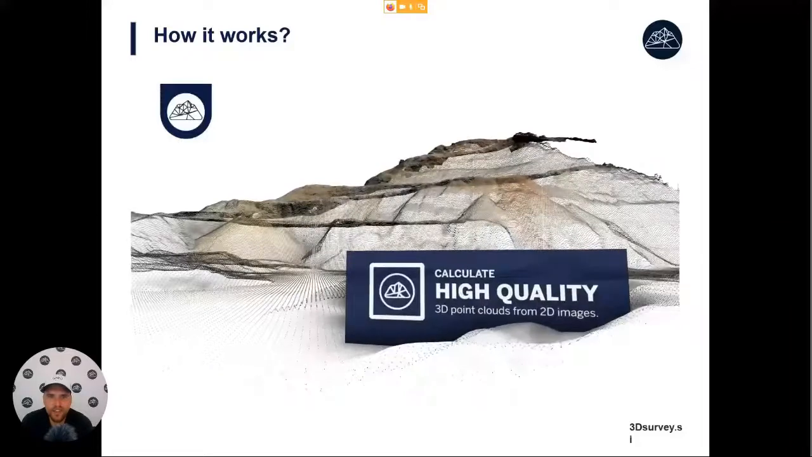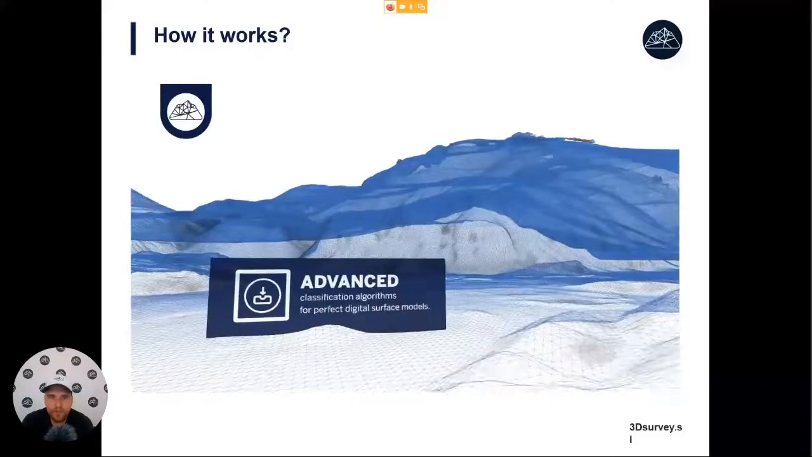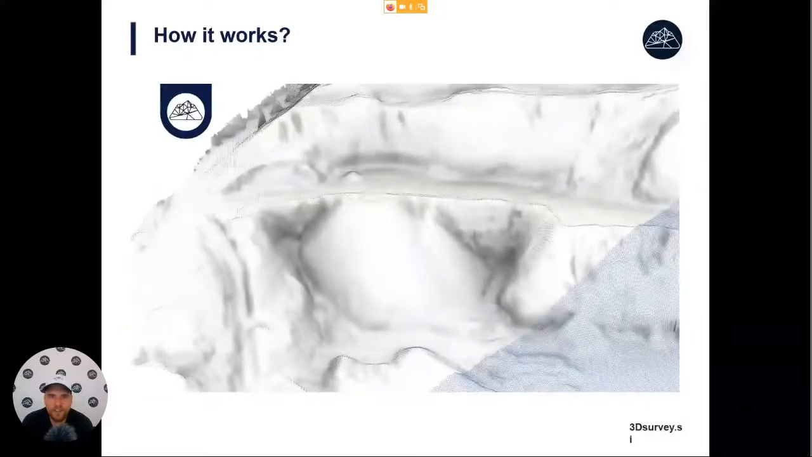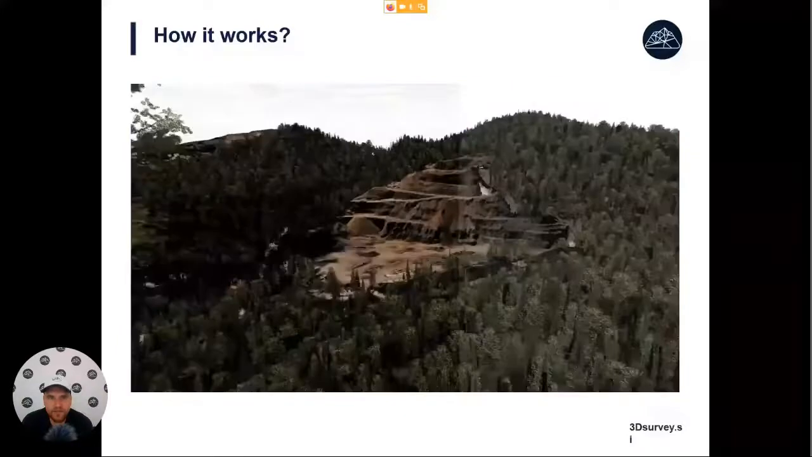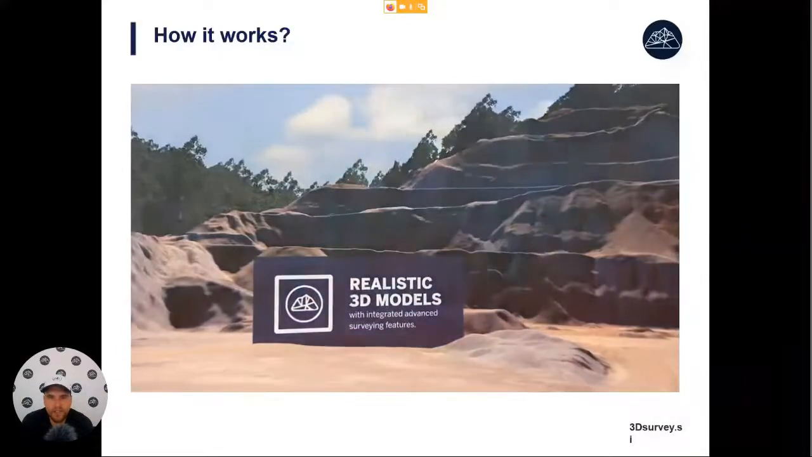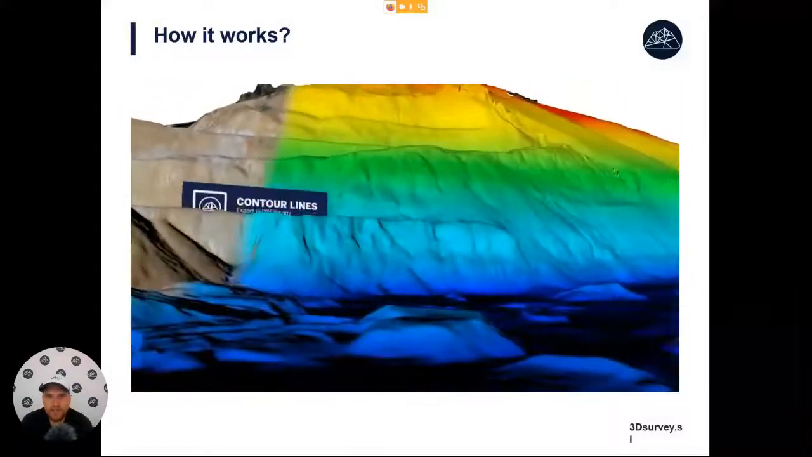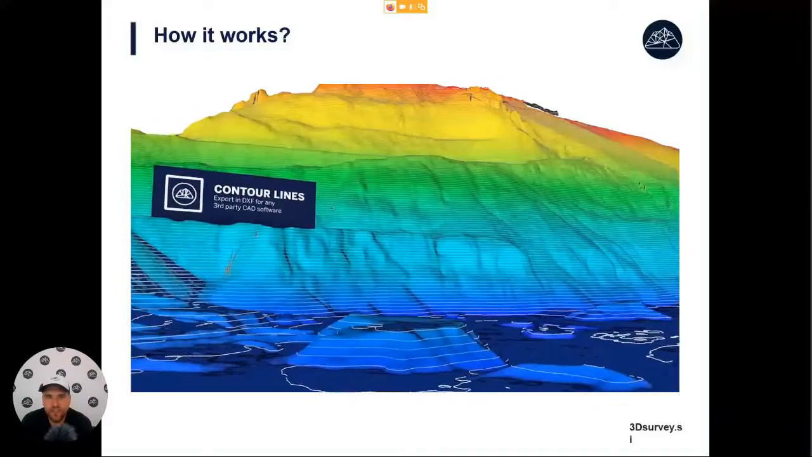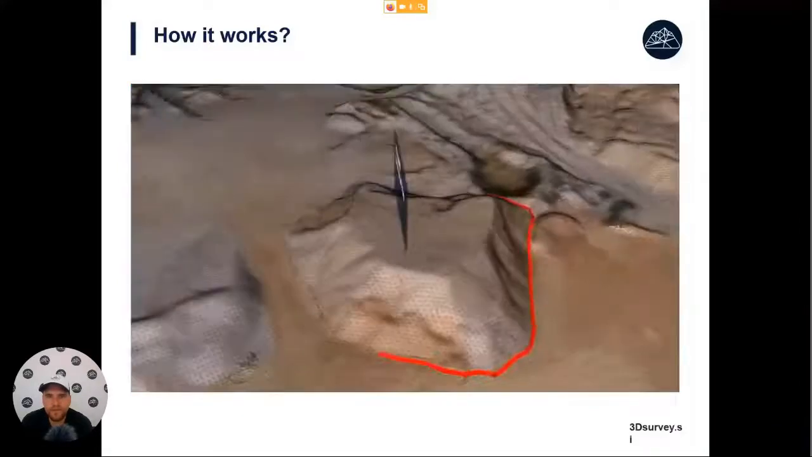The first result type is the 3D point cloud. This is a cloud of points, usually a few 100 million. It makes a very good representation of the natural environment. Out of the point clouds, we can create some 3D models, so watertight models, which can be used to extract contour lines from or calculate some volumes.